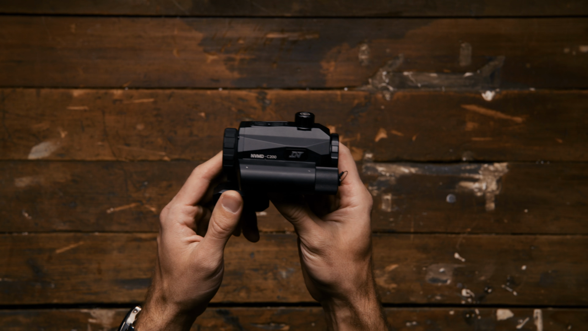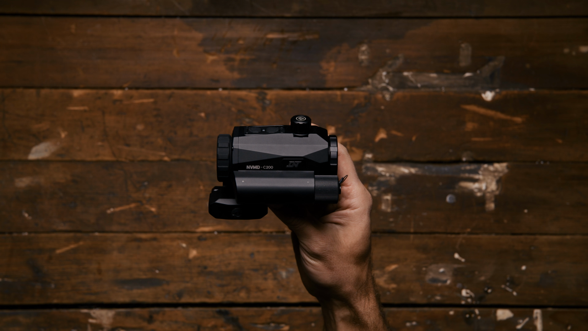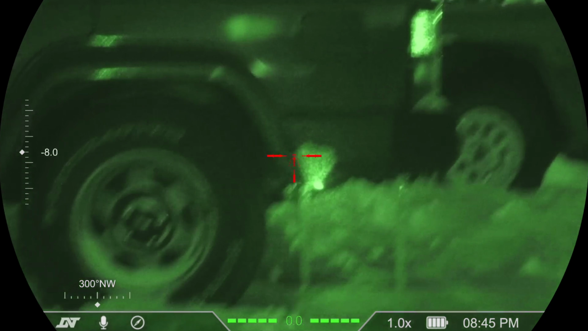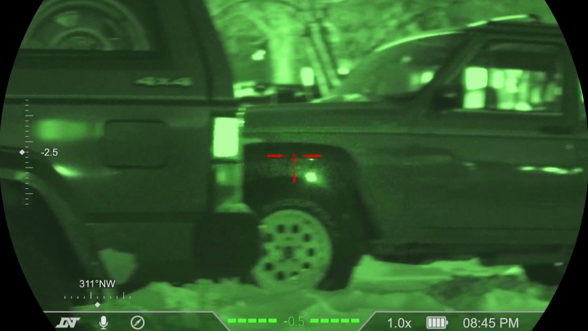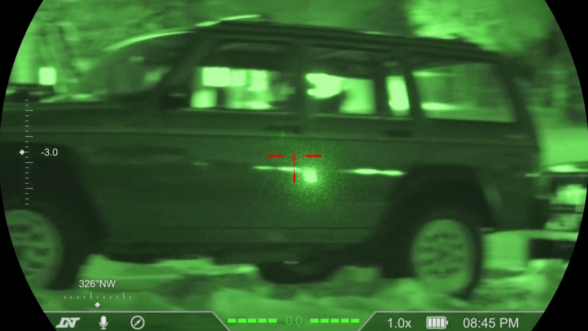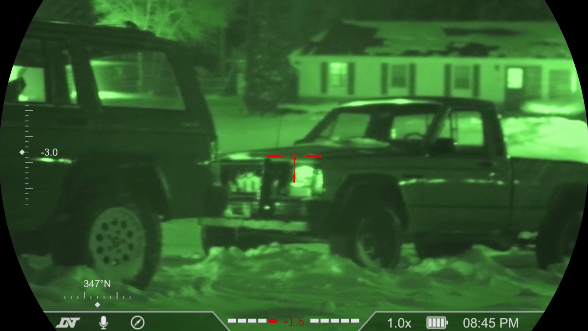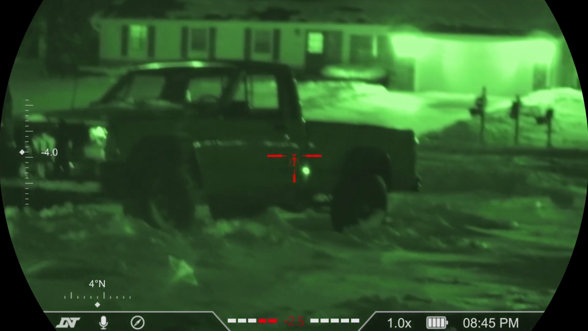Another use case for this, I would say, is just using it as a handheld device to get a better idea of your surroundings. So I could see carrying this in a truck, or just having this on you, being able to see a little bit better at night with this guy.